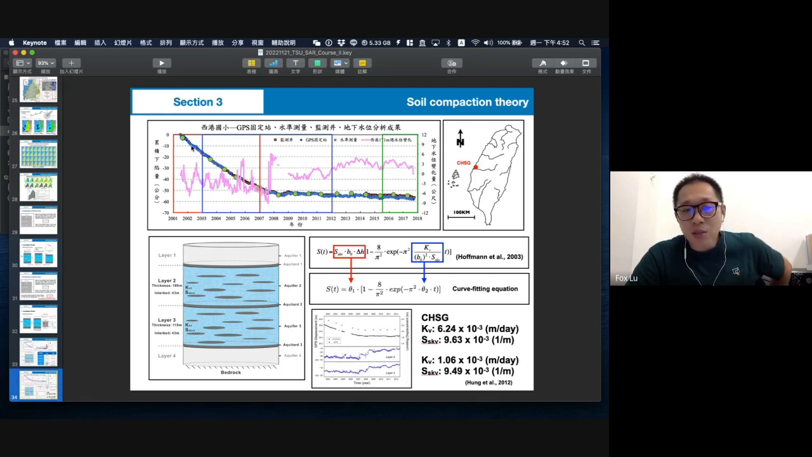But this idea should be like this. The behavior has a time delay because it's gradual. When the groundwater goes back up to the original level or higher than before, the land subsidence still continues, and the soil still compacts during that time. That helps us to calculate this SSKV, and it was similar to previously, when we used the GPS to get the result.